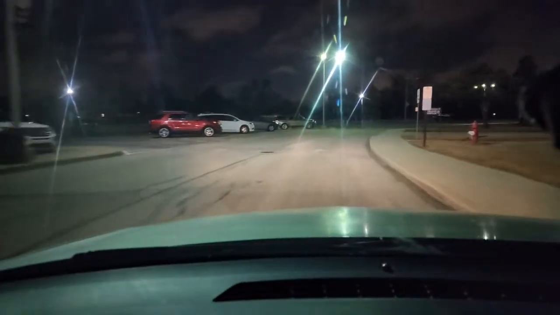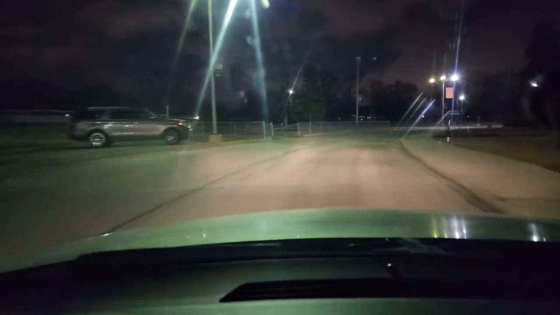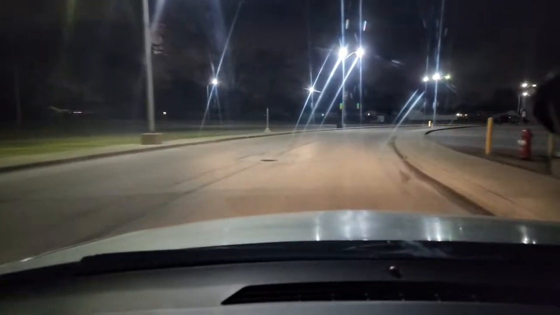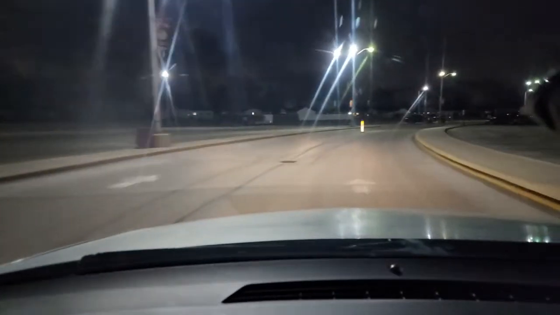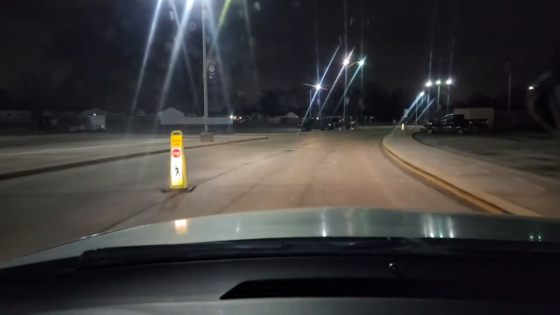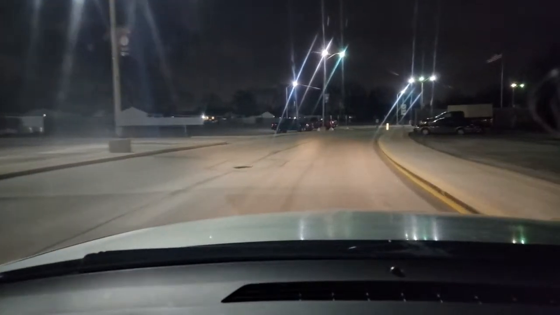Now you still will have some glare and glitter from the lights. I know it looks like stars, okay? And I did try to clean the camera, so I may have to do that again. But you have to keep your lens clean. In fact, I'm just going to stop a second and clean this off and see if that does any good. It might do some good. But you have the windshield glare.